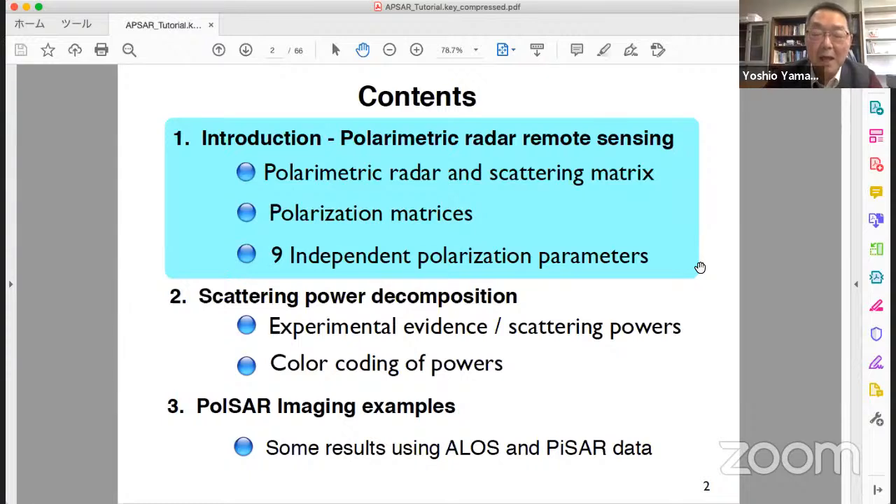If we use a color for each scattering power, it is possible to create a full-color image, which is easy for everybody to understand. In section 3, the last part, I will show several examples of Earth-orbiting PolSAR images as well as airborne PolSAR images.